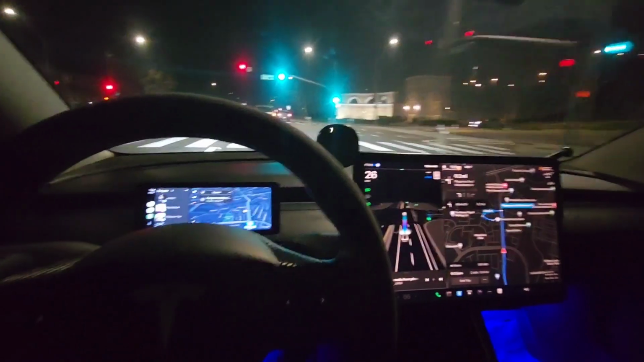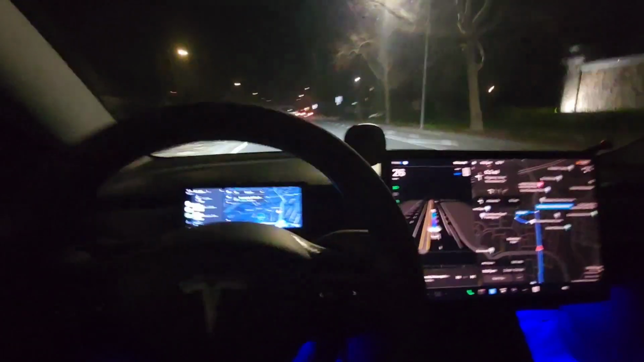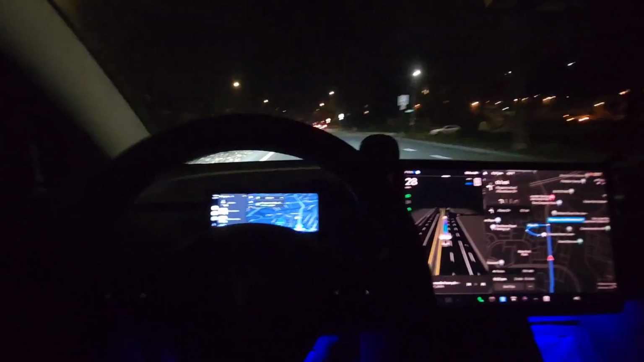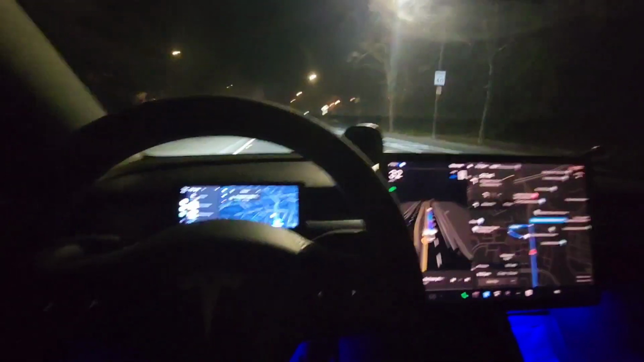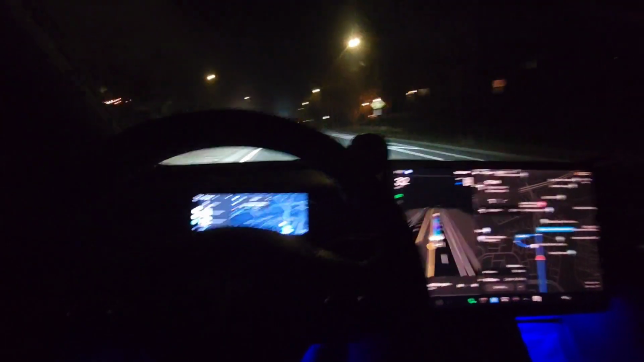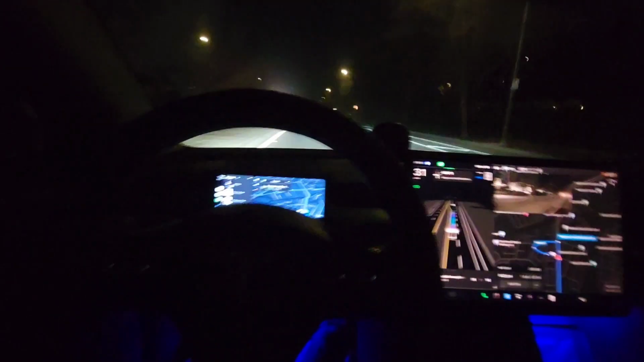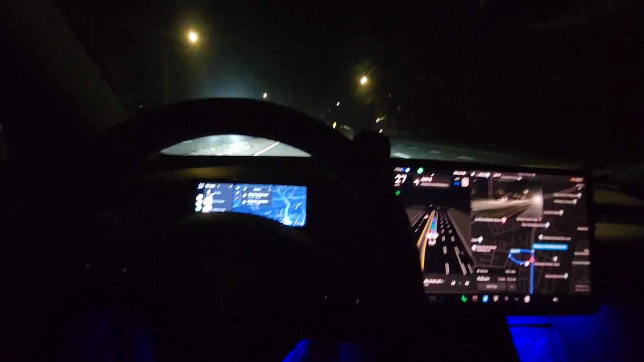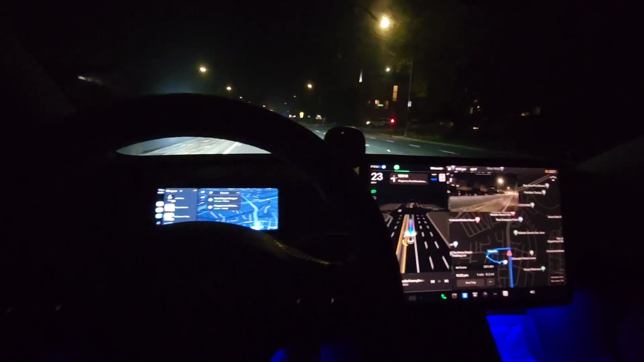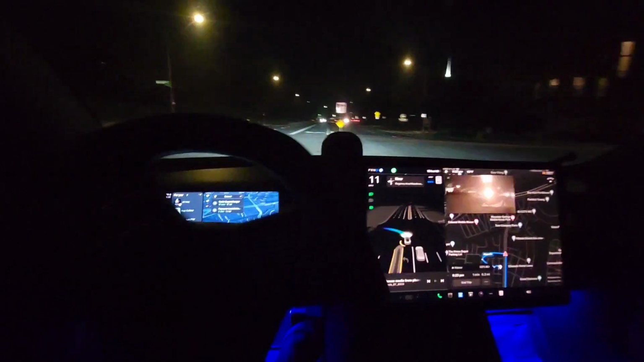In 1,000 feet, turn left onto Regency Avenue. Okay, now it's gonna turn left, and then it's gonna go into a residential area. Let's see how it behaves. Okay, and I'm still not doing anything. Now turn left onto Regency Avenue. Okay, it's turning on its own.